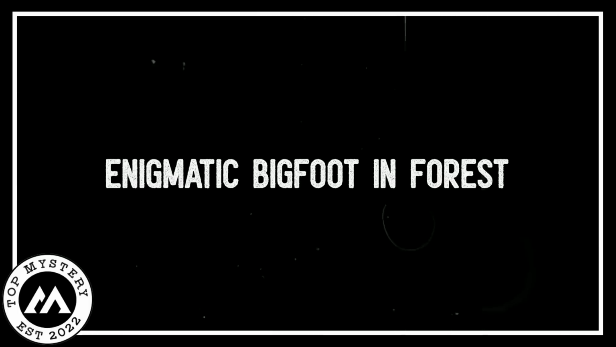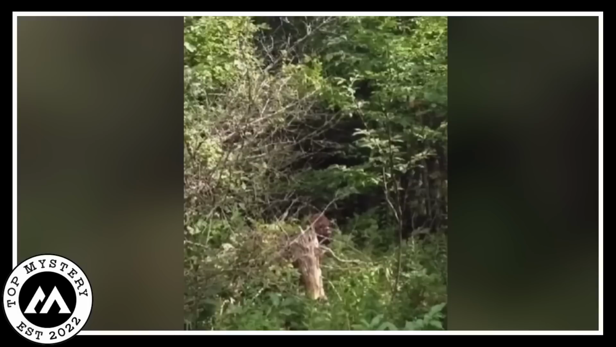Enigmatic Bigfoot and Forest. The picture showed that in the middle of the daytime forest, a sneaky moment got caught by a curious camera. Right there in the old whispers of leaves and trees, a strange face showed up, a face that didn't make sense and made people wonder.